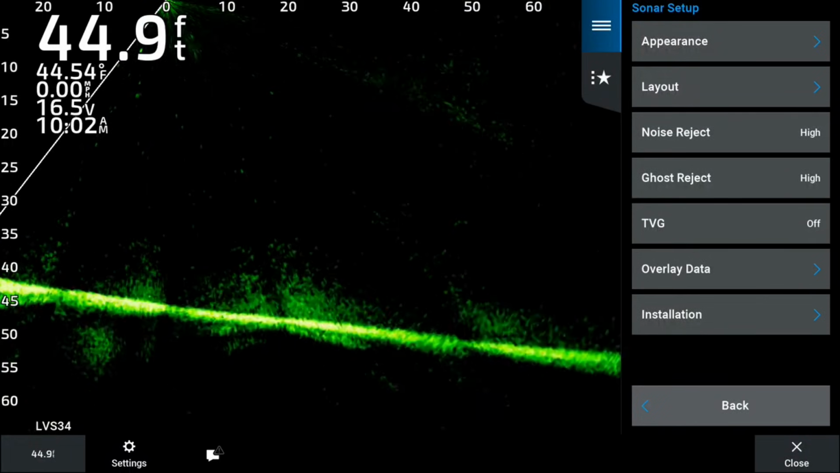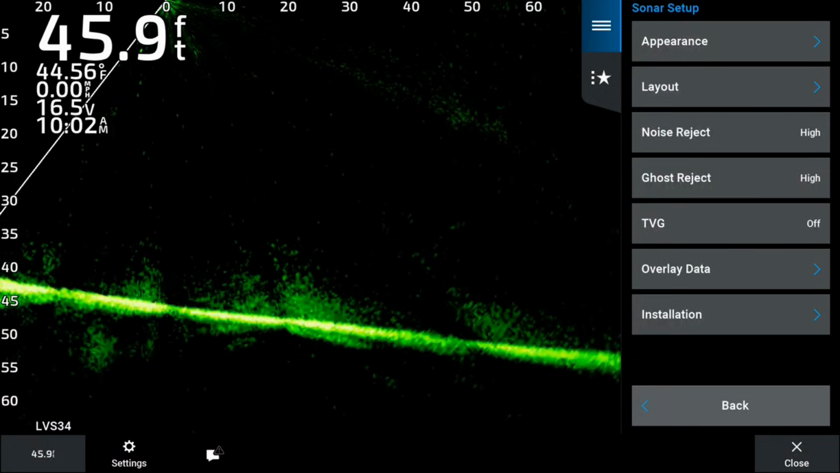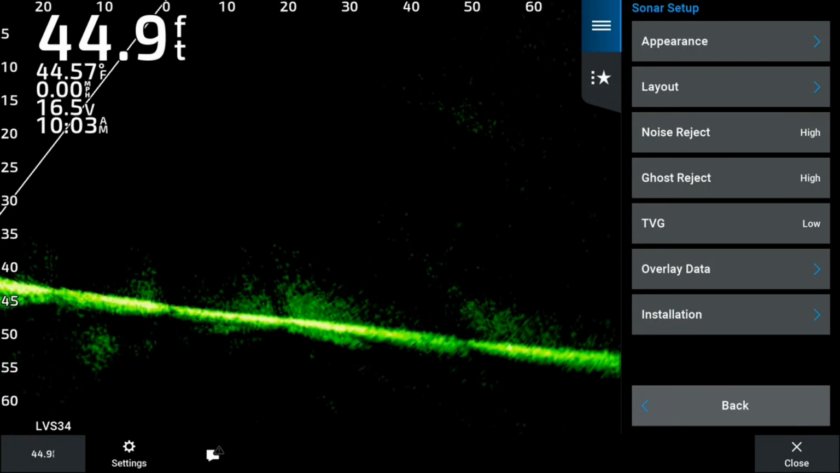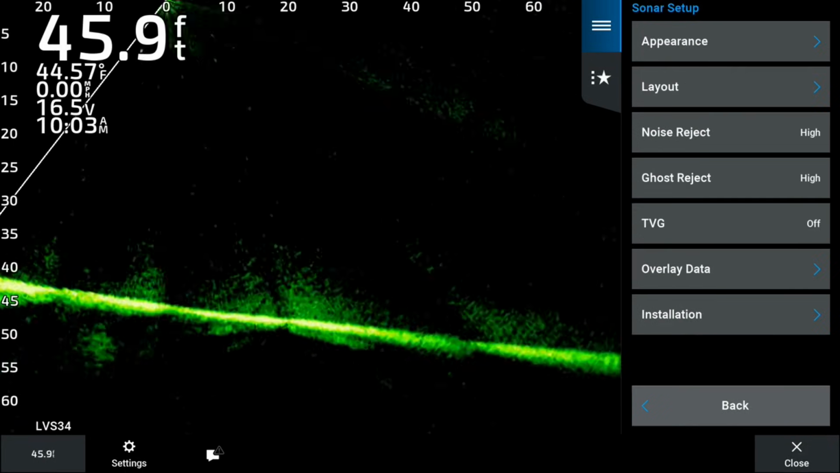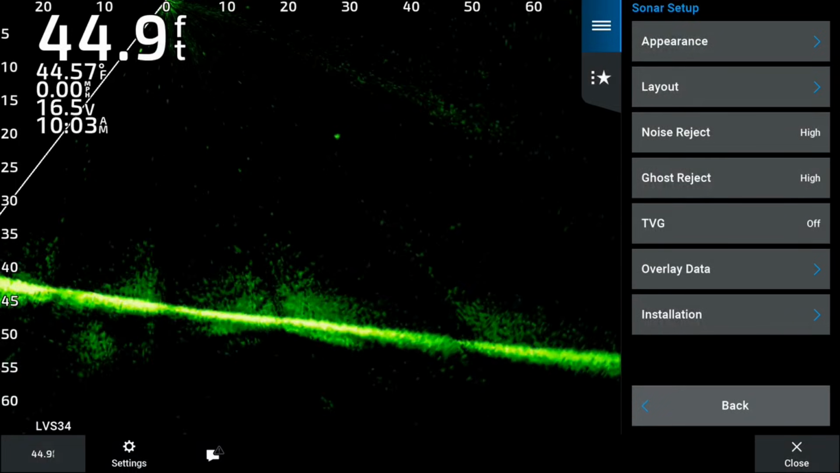In fact, I'm going to go low, and in fact, you know what, I'm going to turn it off. Now, a lot of guys like to see a perfectly clear screen, you know, when they're trolling or when they're using their Livescope.